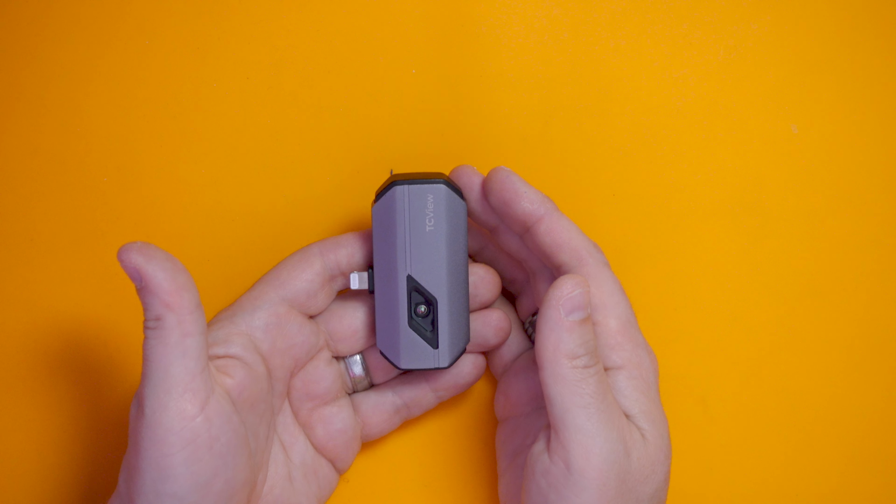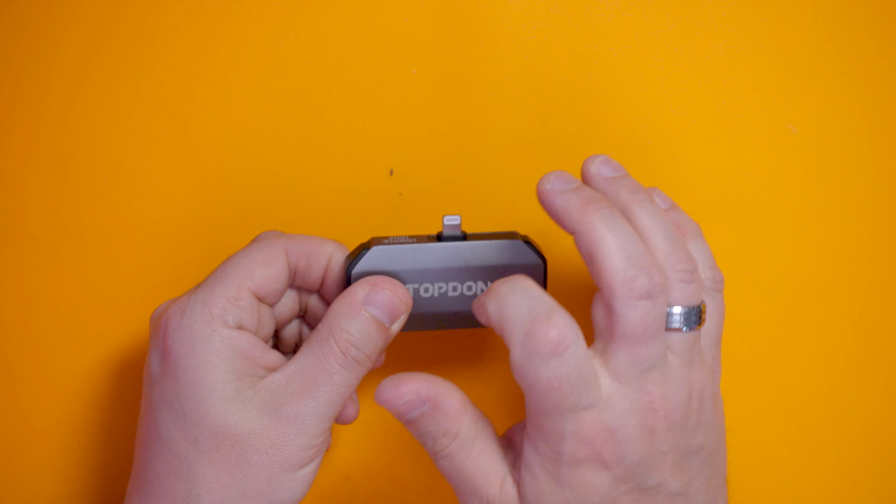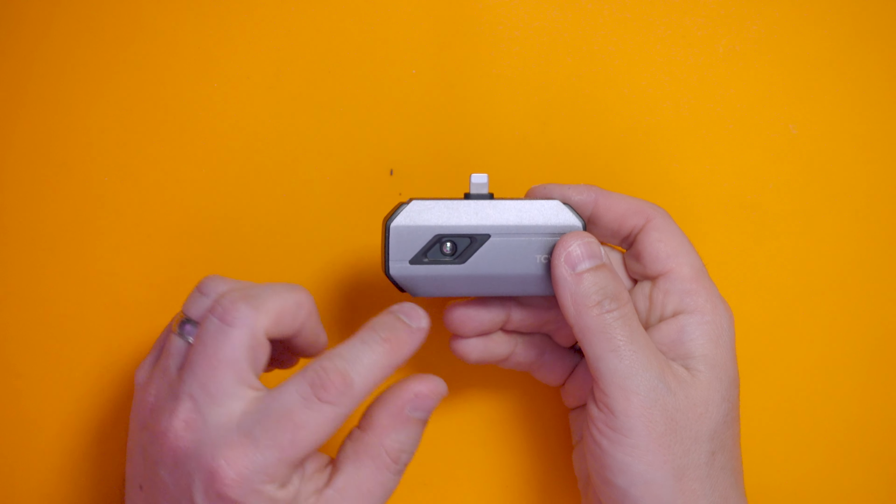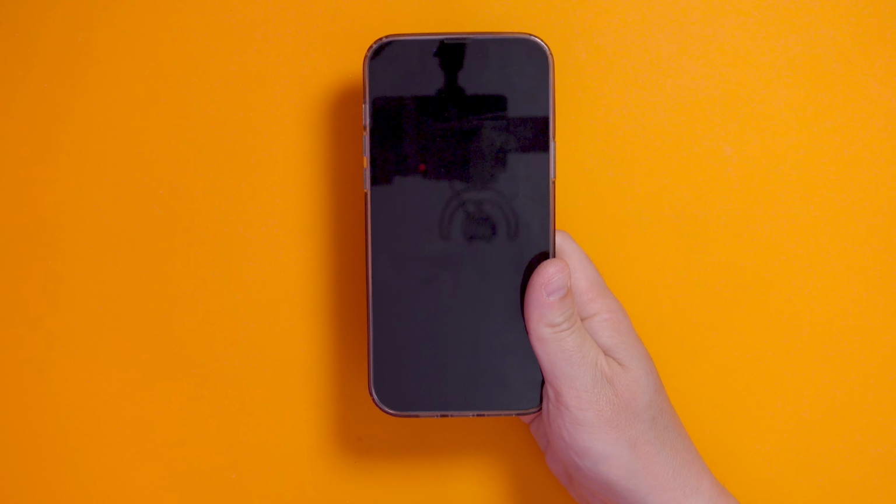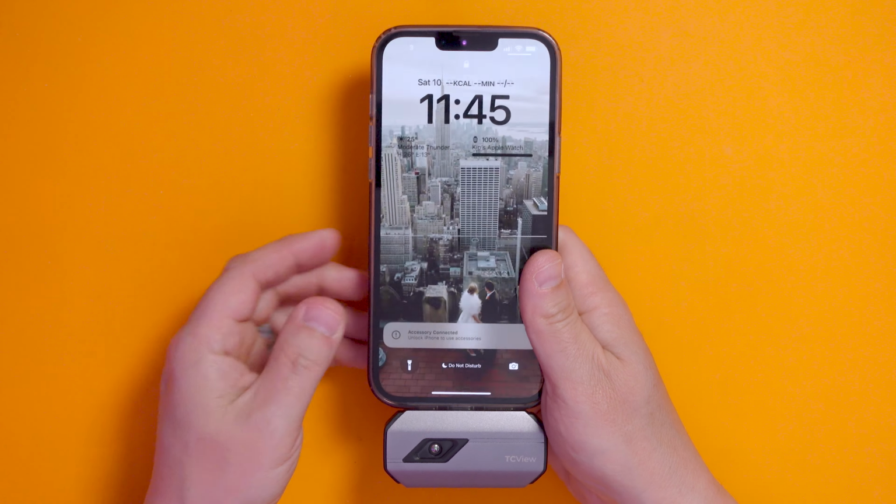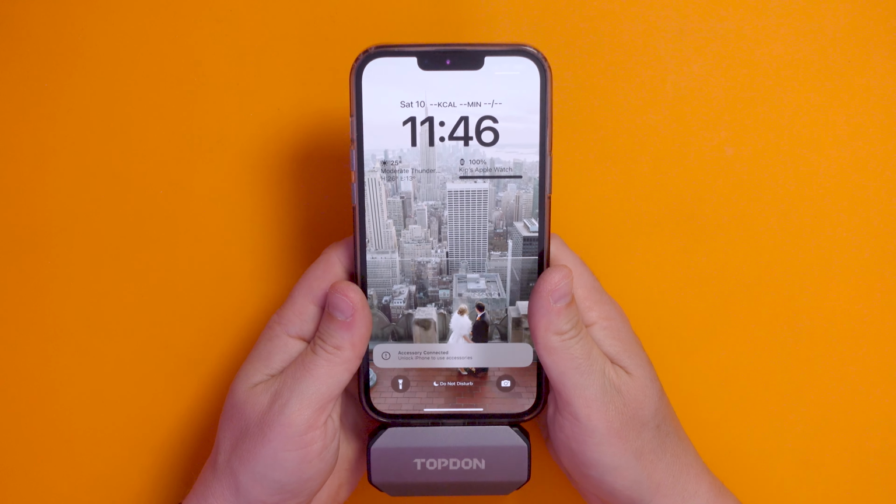And there we go. There he is. Look at that. Super cute. So you've got the TopDon branding on the back. I think it's a metal thing, feels very metally. And on the other side, we've just got the camera. Cool, or hot, this will tell us. I guess we could probably turn it around the other way because lightning connectors work both ways.